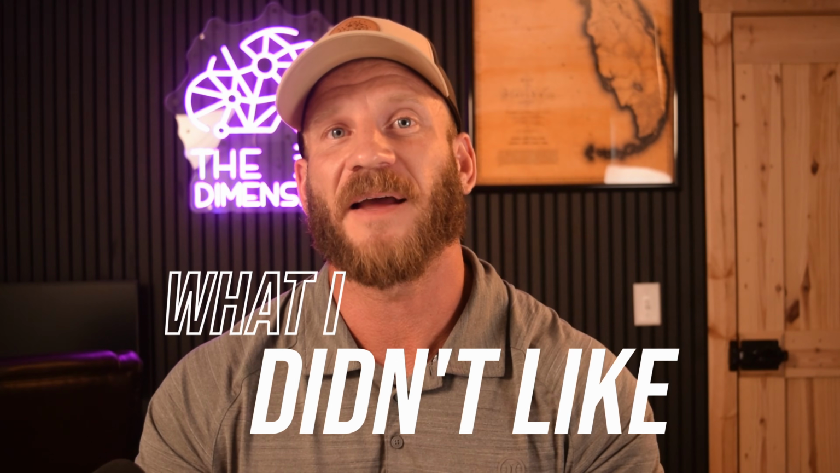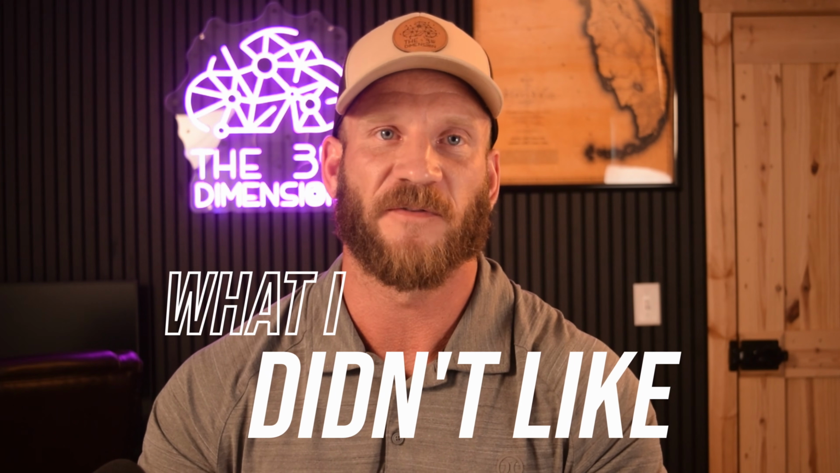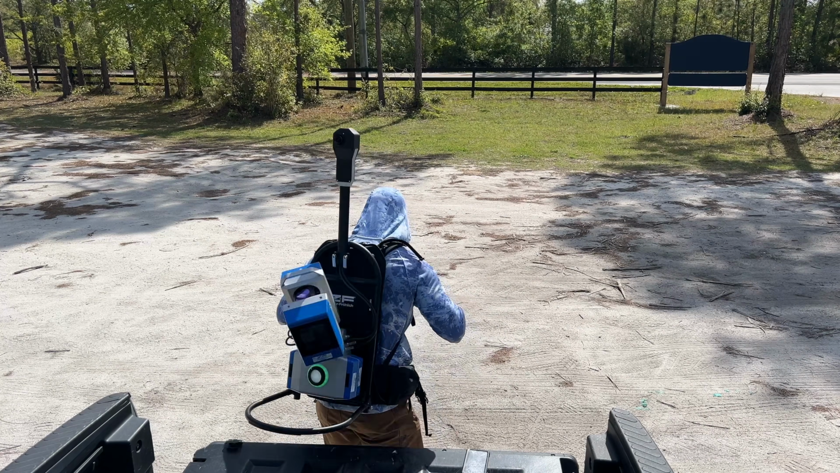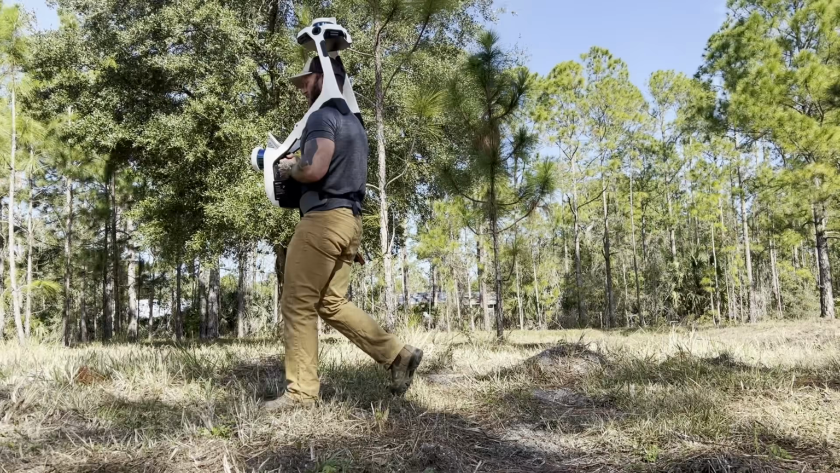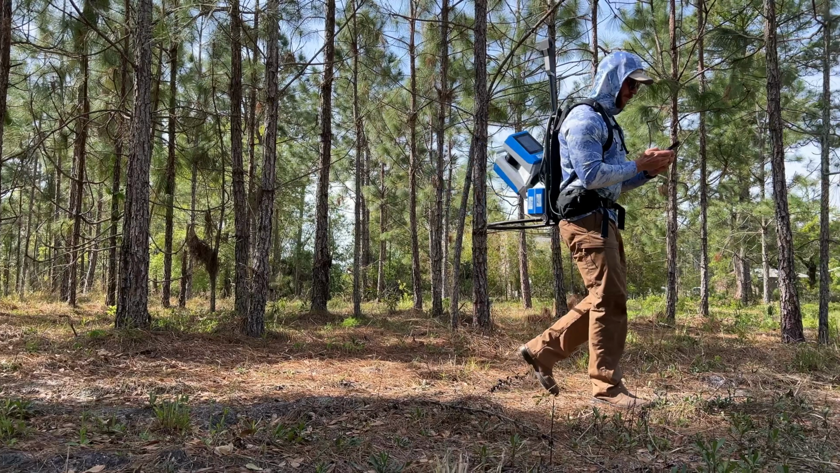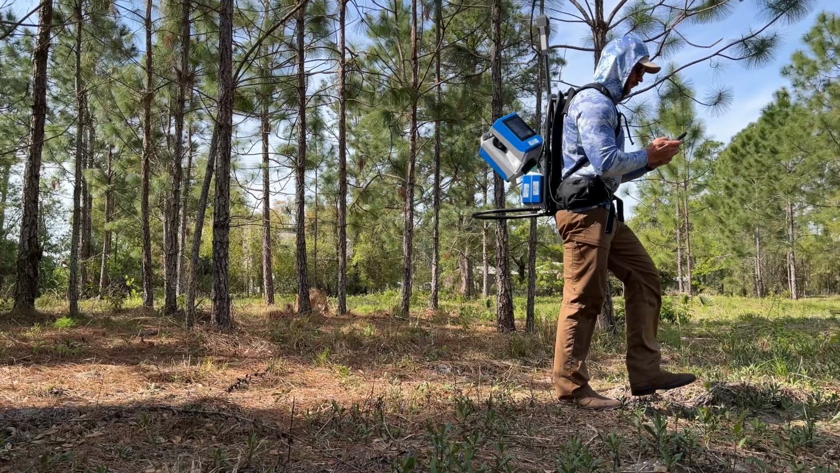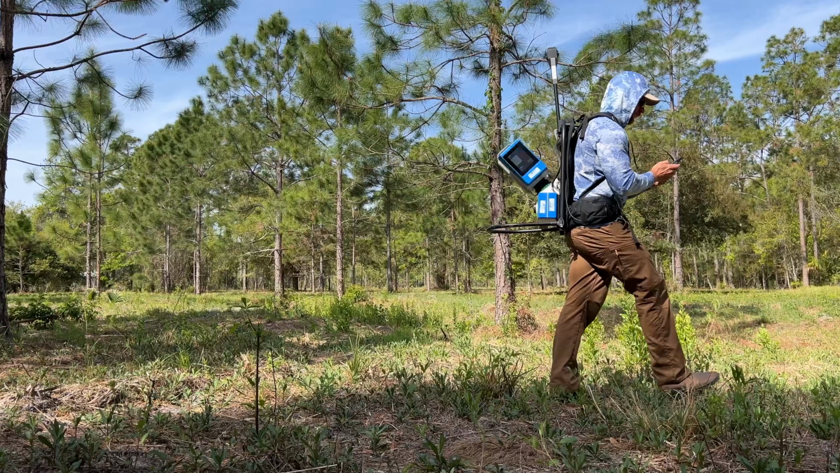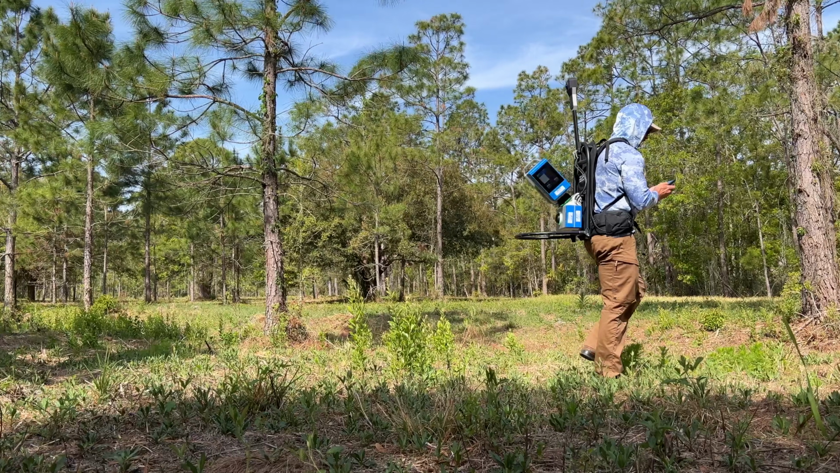All right, now time for all the things I did not love about the FlexScan. At the top of the list, ergonomics. This setup puts quite a bit of weight behind your center of mass compared to the VLX, which does a great job of distributing weight evenly on your shoulders and waist. The gyration of the scanner doesn't help either, and I don't love the fact you have $100,000 of scanner only protected by a single bumper bar underneath it.